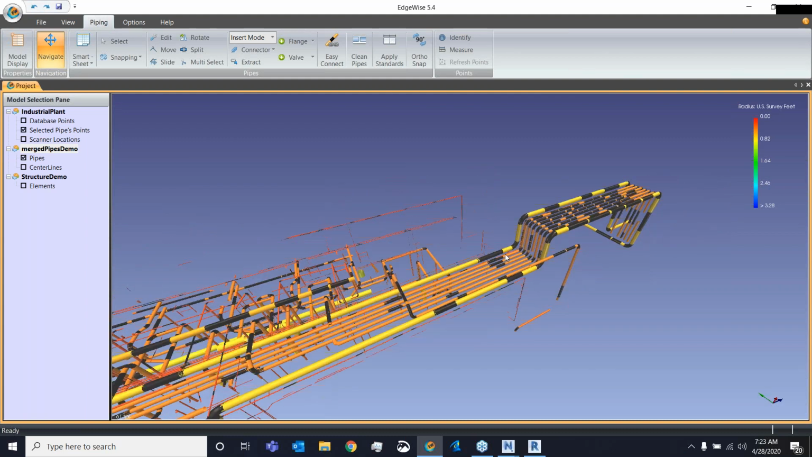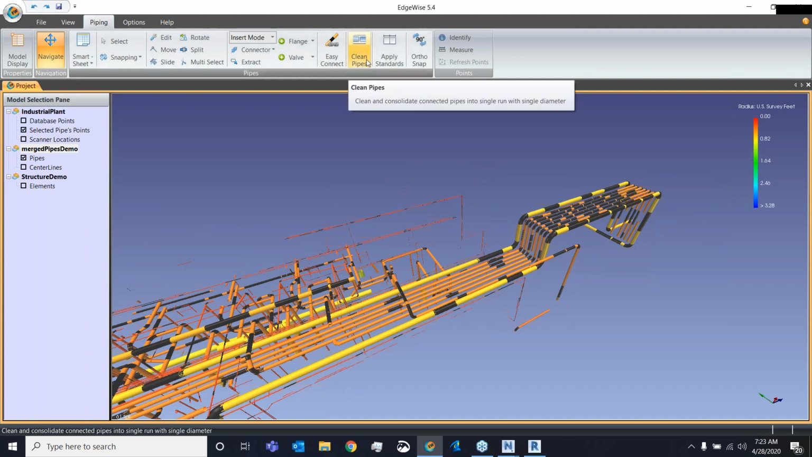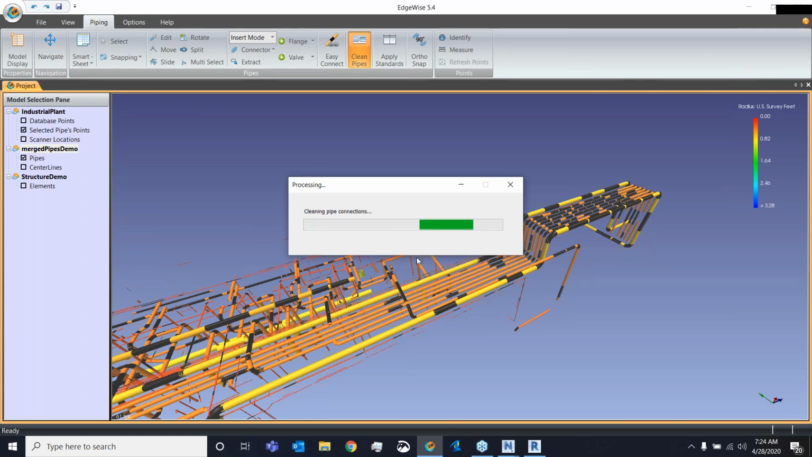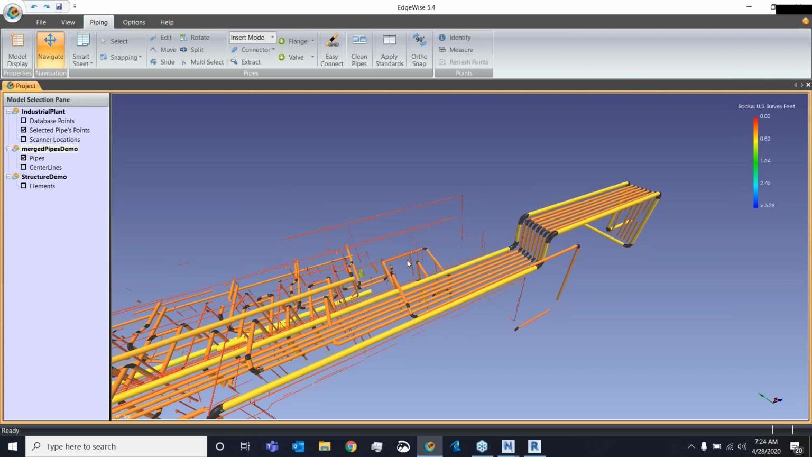Once I do that, the next big tool I'll leverage is the Clean Pipes tool. The Clean Pipes tool is a very unique tool, and it has a tolerance value. The tolerance value allows me to control how as-built or how as-designed my model will be, and then I can make more straight perfect runs, or I can have Edgewise make more as-built, so more sags and more deviations will be captured in the model. I can either do that at a project level, as I've just done, or I can do that by pipe run to make, say, some pipe runs more as-built than others.